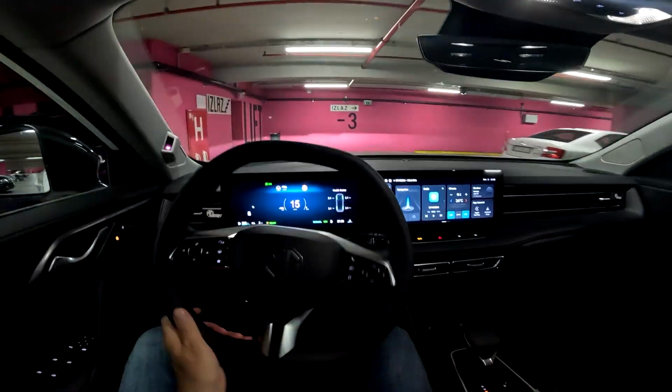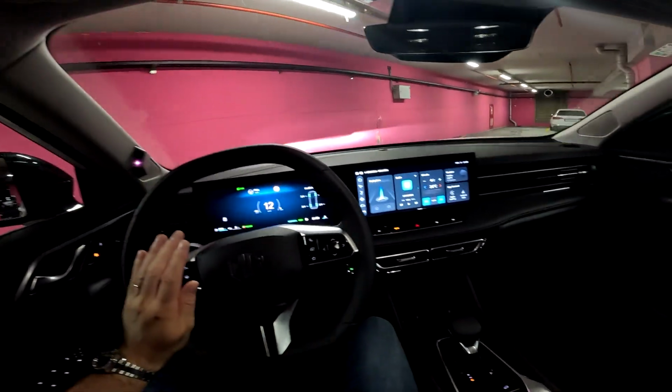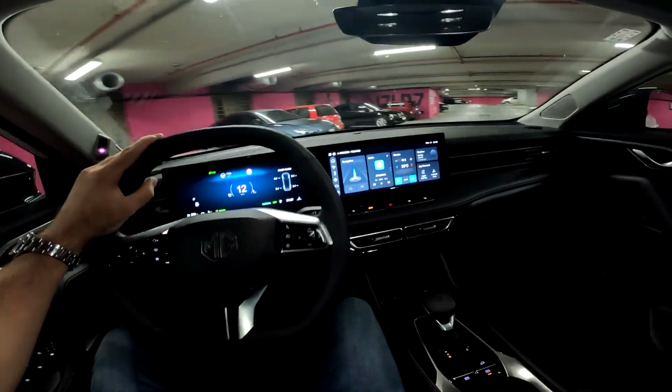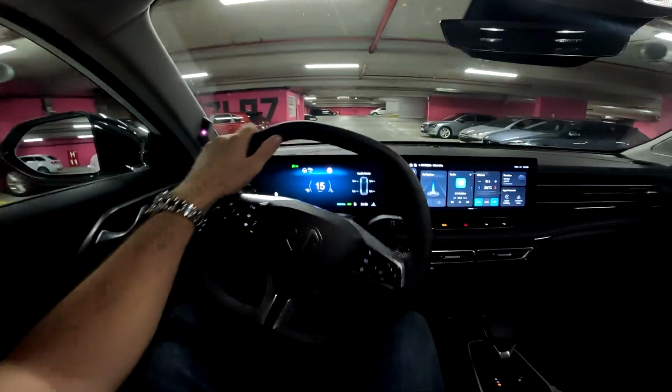Combined system output is 272 horsepower. 6.8 seconds is the time to reach 100. So yeah, definitely some nice figures.